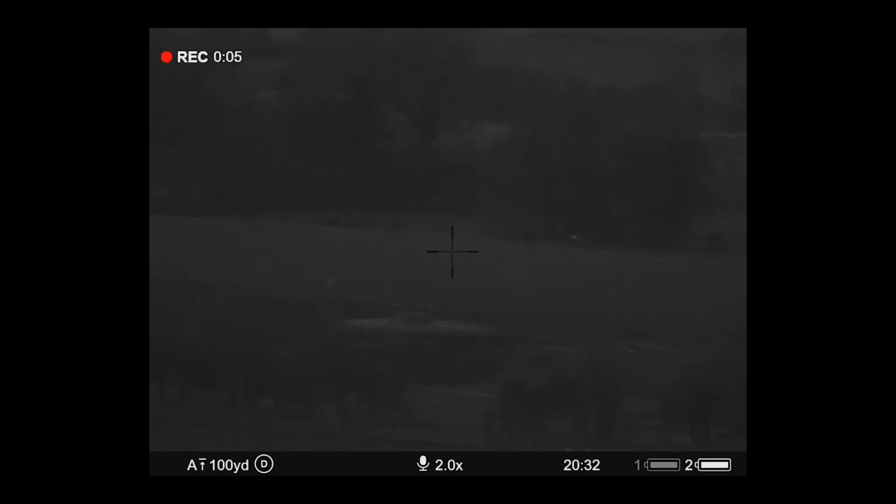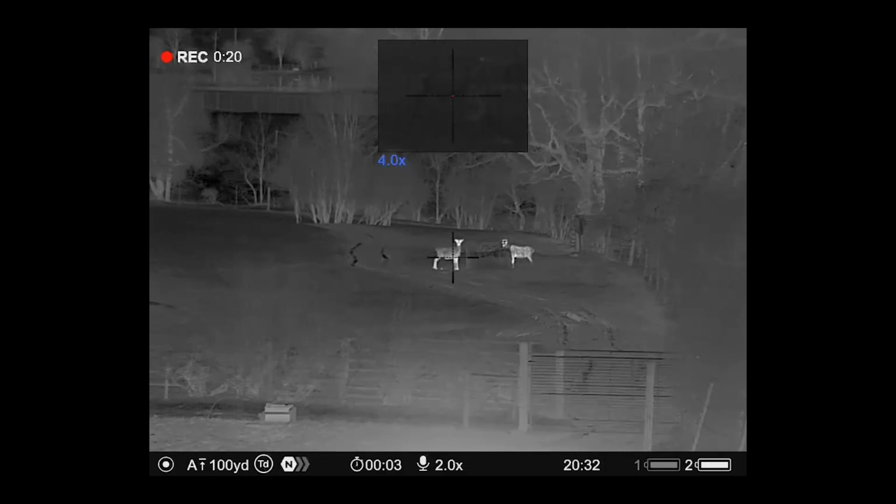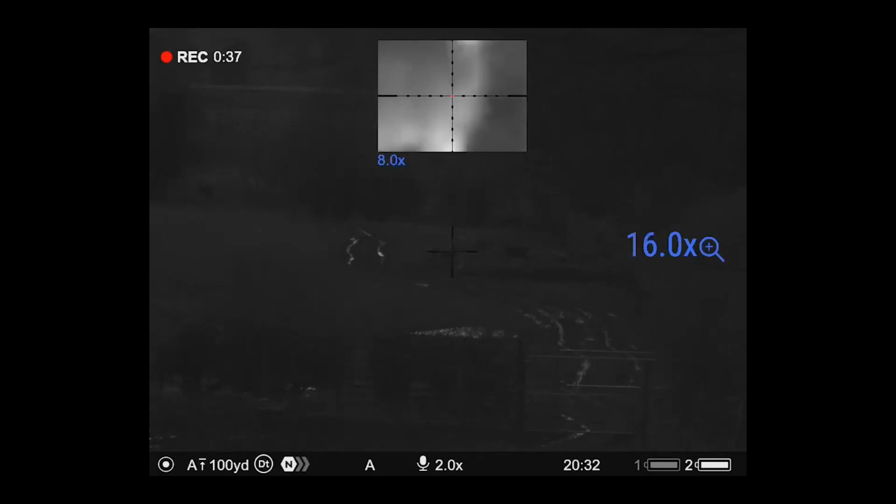So we just got down to try and film a bit of deer footage here before, but the light's faded out a bit too much now. But we'll just run through the focus and the function there. So daytime colour, into thermal, into daytime colour, switcheroo, daytime, thermal. As you can see there, doing the function it's meant to do, so giving you both a crystal clear image.